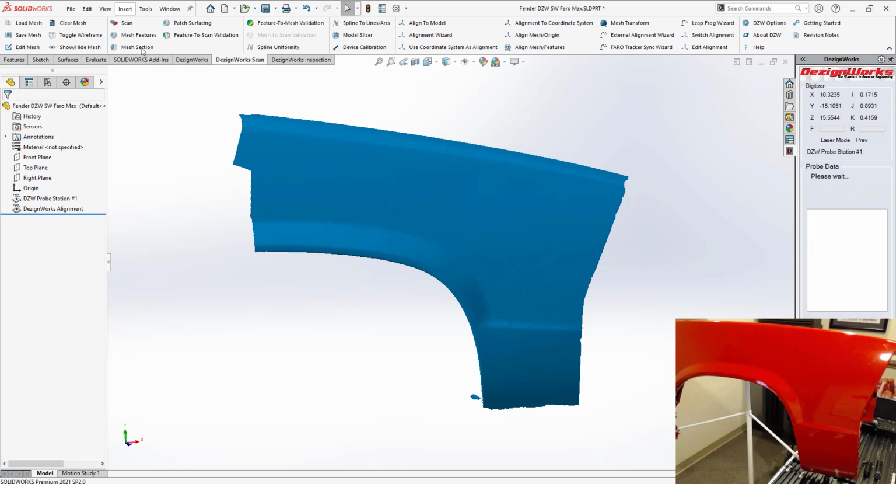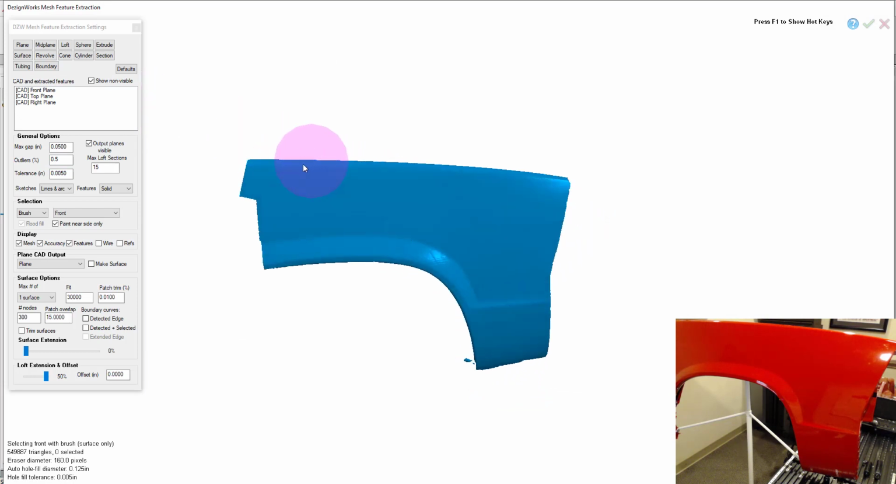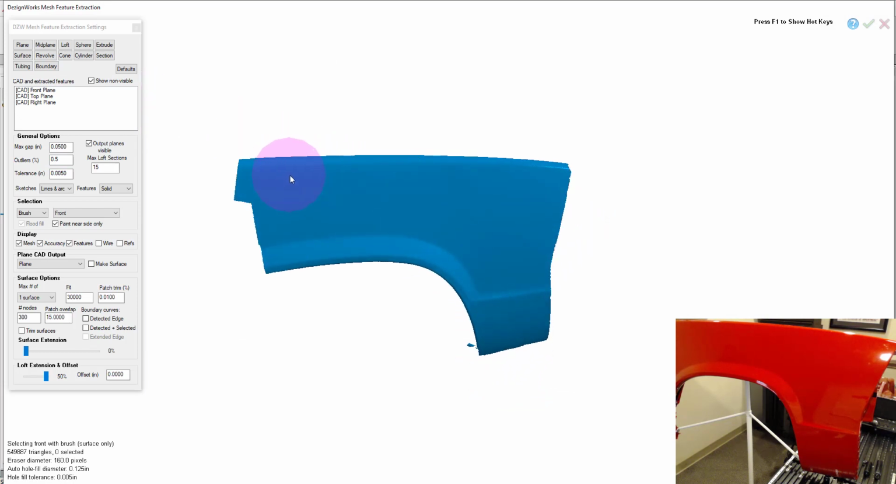Let's go over here. We'll go to our mesh features tools. And we'll just paint on this. Obviously here, this is where we couldn't reach it anymore because we have a smaller arm. You can either paint or just say Control A. Doesn't really matter. So there I've got my scan.